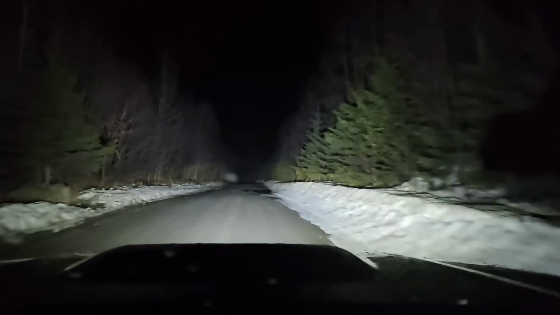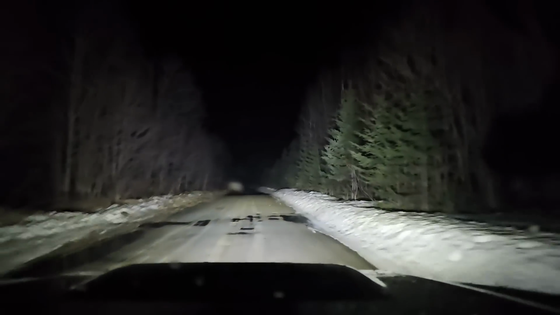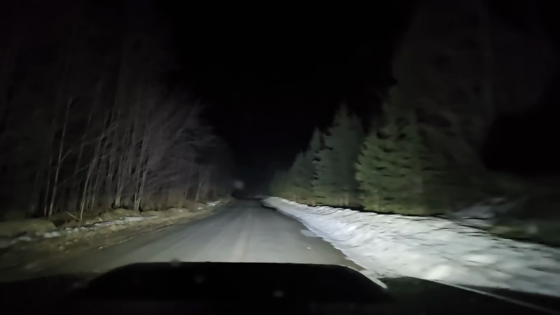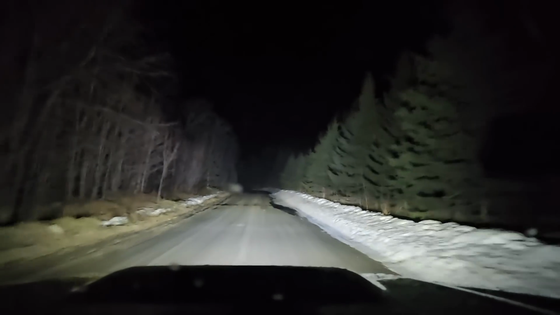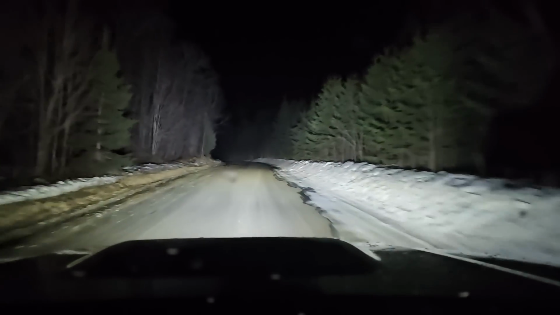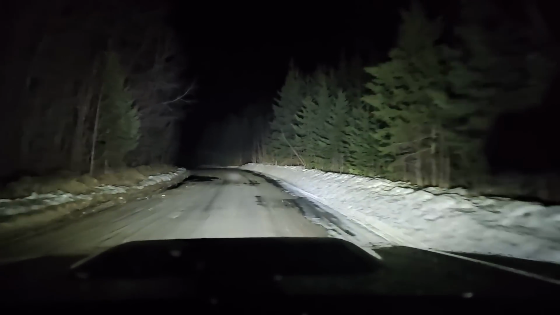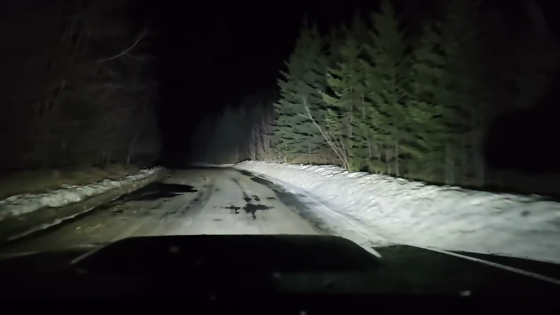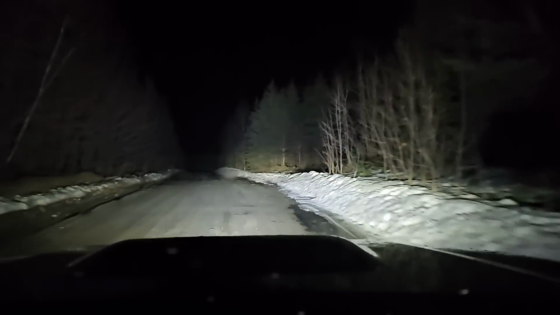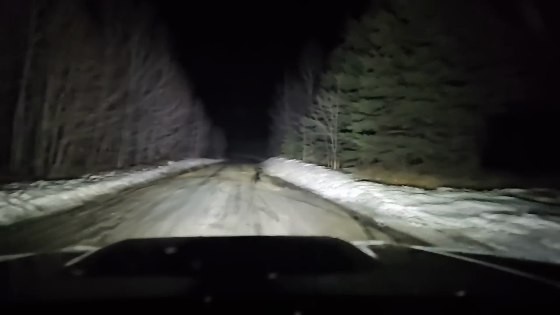Looking for a certain road I'm gonna turn on. Bottle's coming out again. But that is actually working pretty good, isn't it? I might actually keep that bottle there. I'm just gonna have to somehow make it more permanent. Somebody's been pulling into that road a lot.